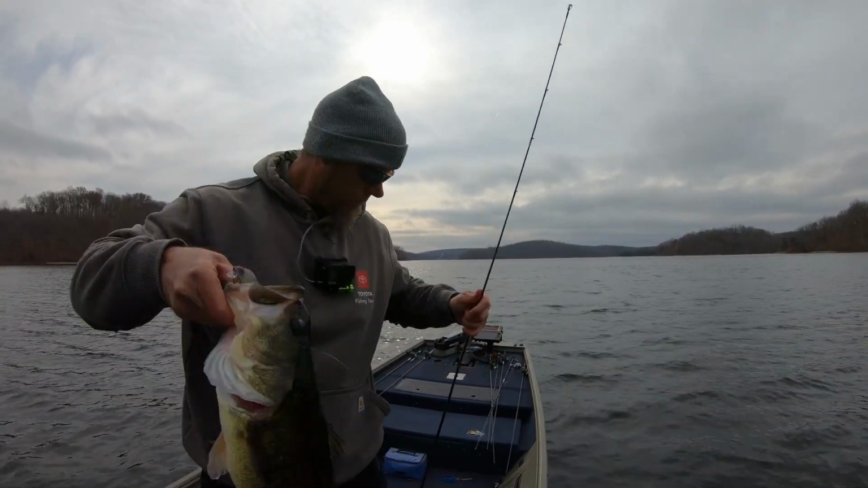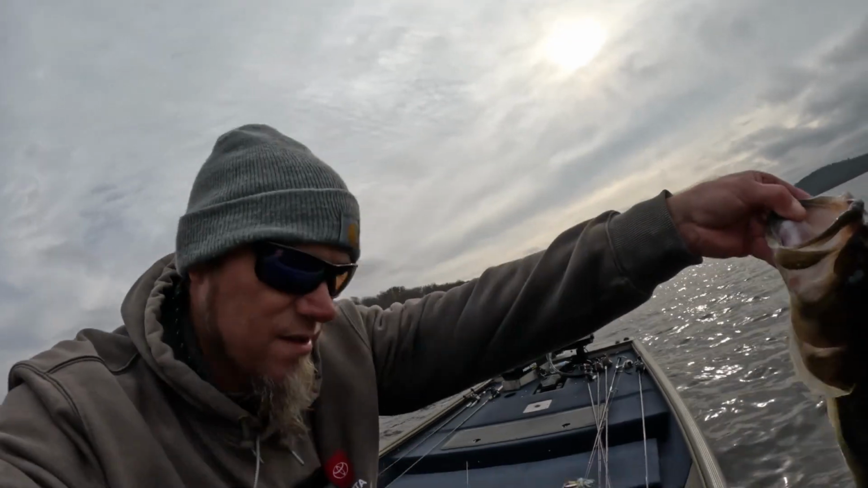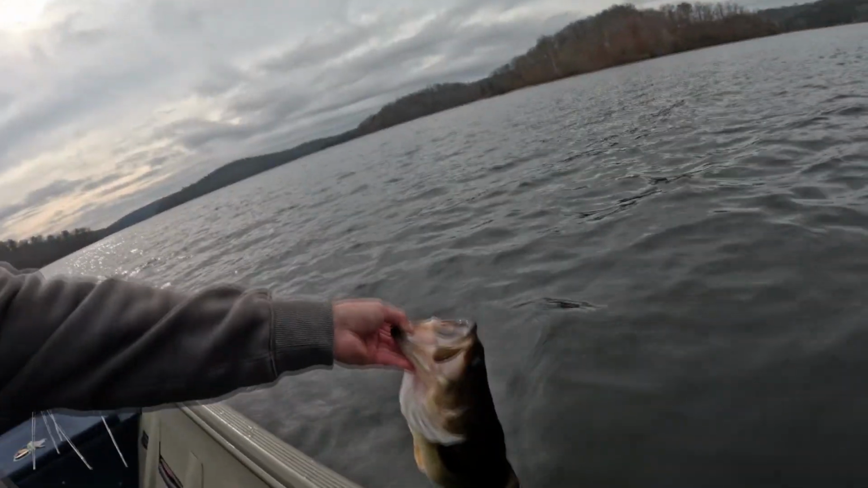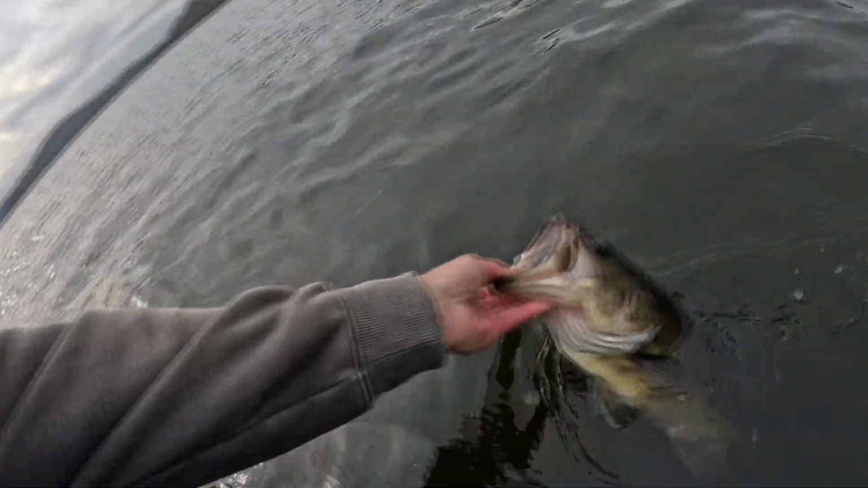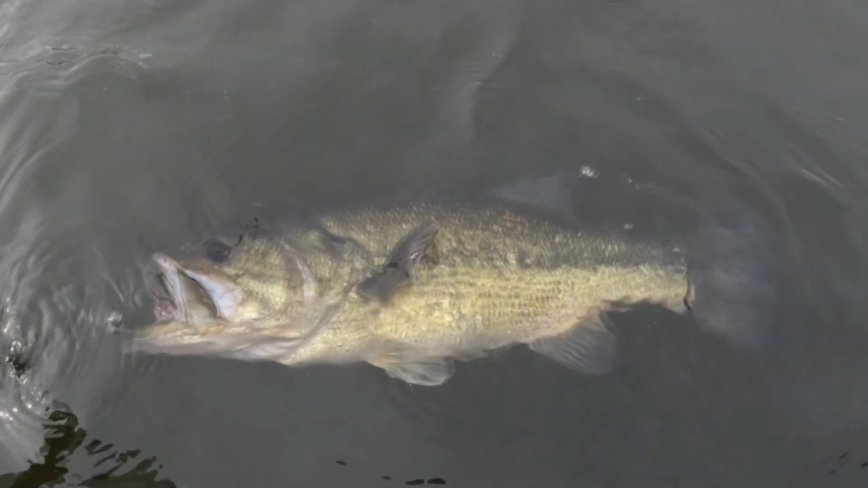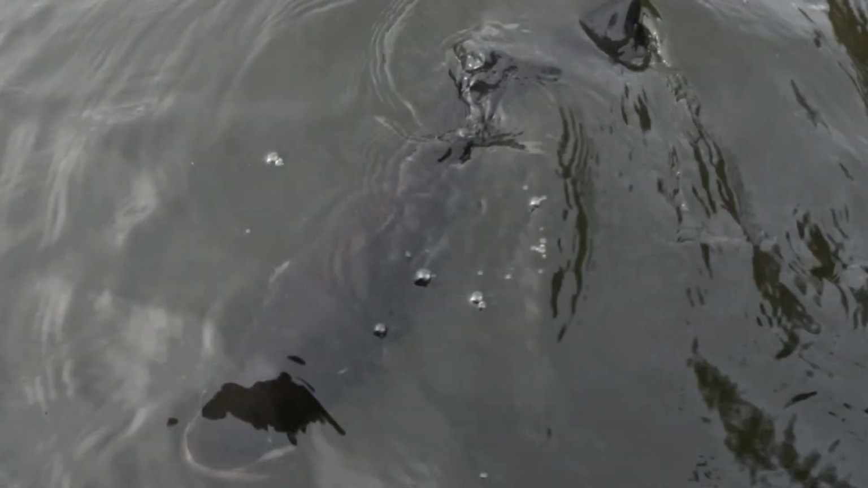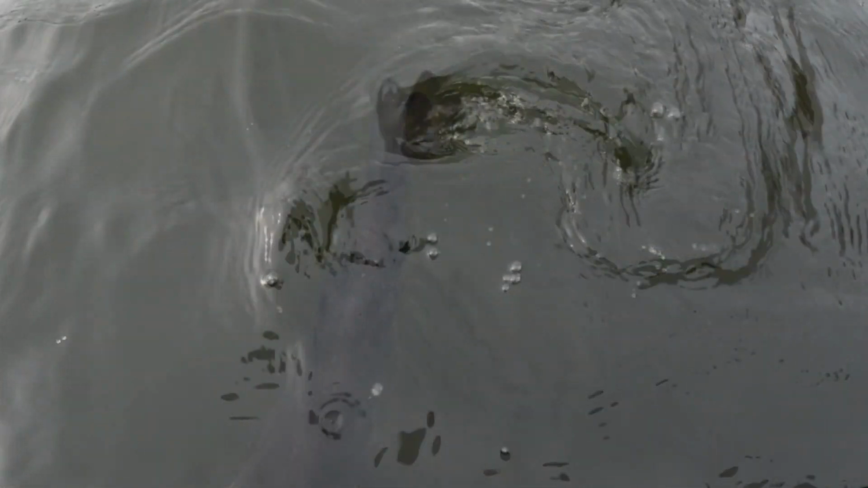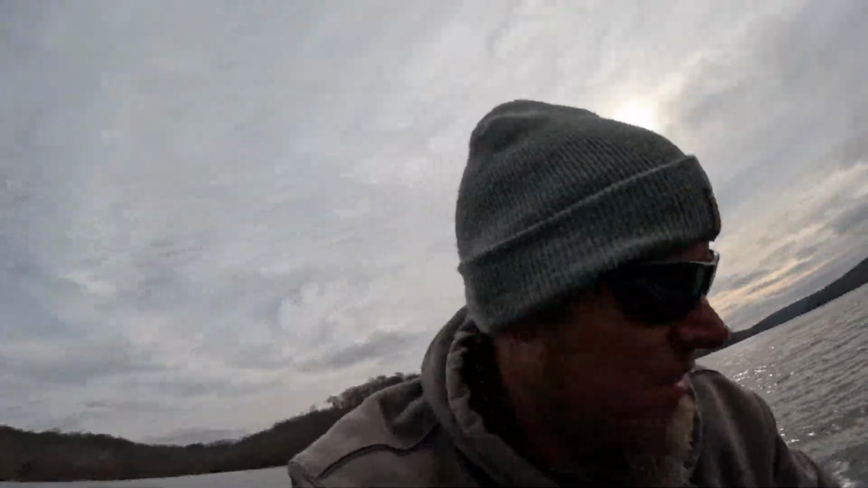Dang, that's a nice one. That fish is fat. All right, let's let this beautiful beast go. That's a nice one. Really nice fish. All right, get on back in there, big girl. That's the good stuff right there. Yes, sir. It's a pretty cool little spot.